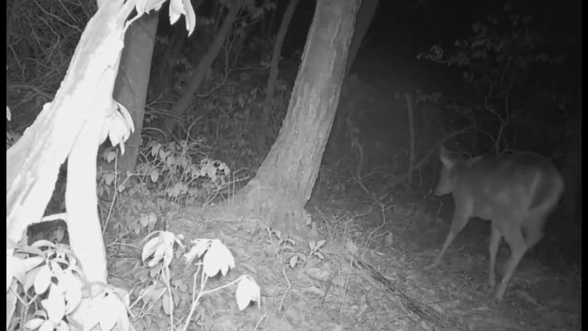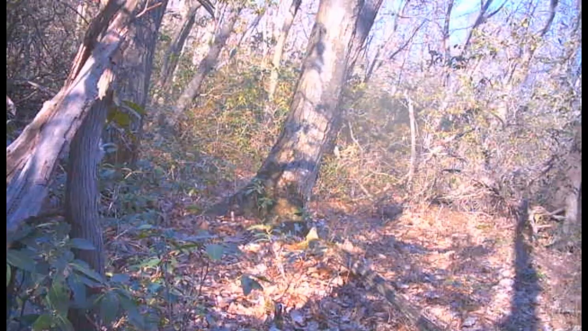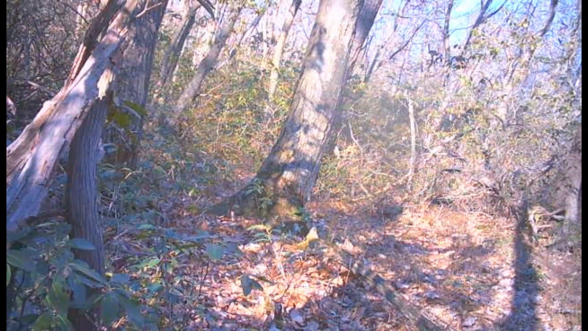And I don't know if this was that group where it looks like it's the mama from last year and her 2 fawns from last year, and she's the deer that's got the extra white up a little higher on her belly that you can see, and I think she's in here in the daylight in a couple of the videos later on.